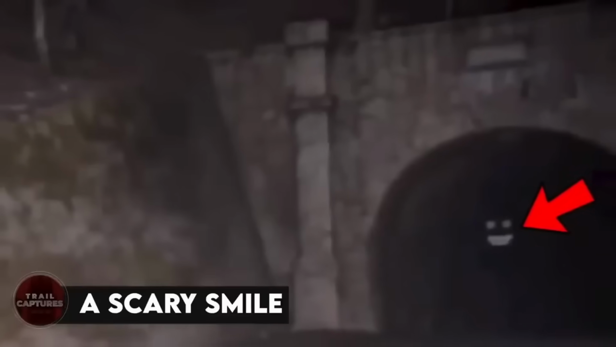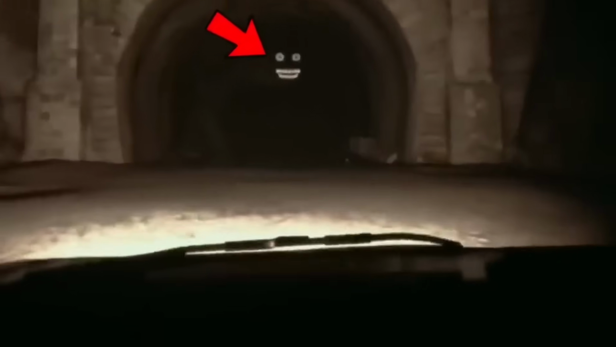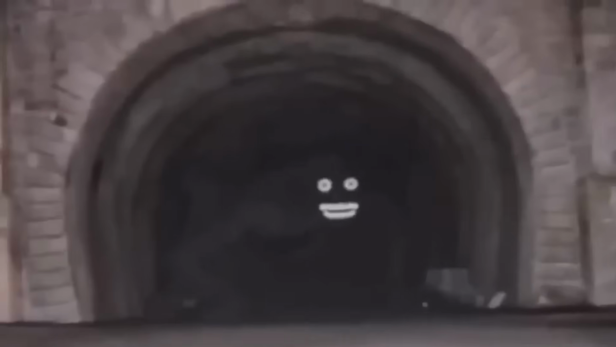A scary smile. Let me give you some advice. If you're out late at night and see a tunnel on the way, it's better to turn your car around and drive as far away from the tunnel as possible, because if you don't, something like this might be waiting for you inside. This creature with the creepiest smile possible was waiting at the entrance, and whatever happened to the people, we'll never get to know because the video just ended there.